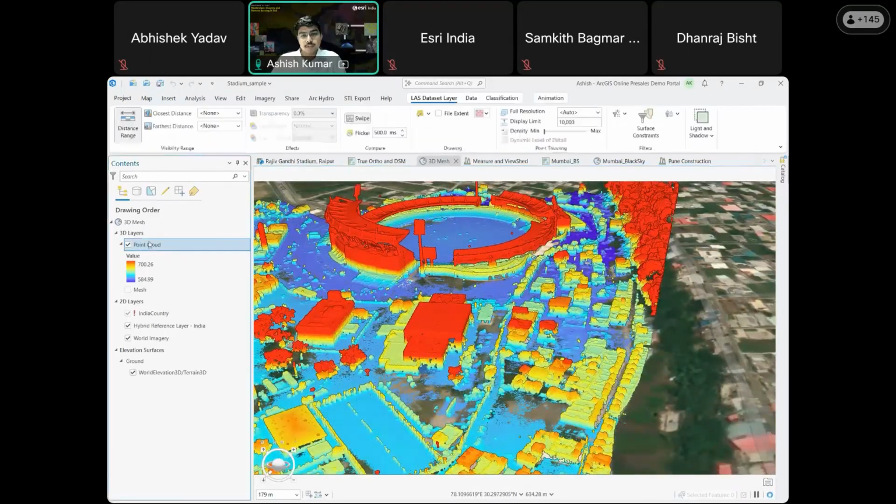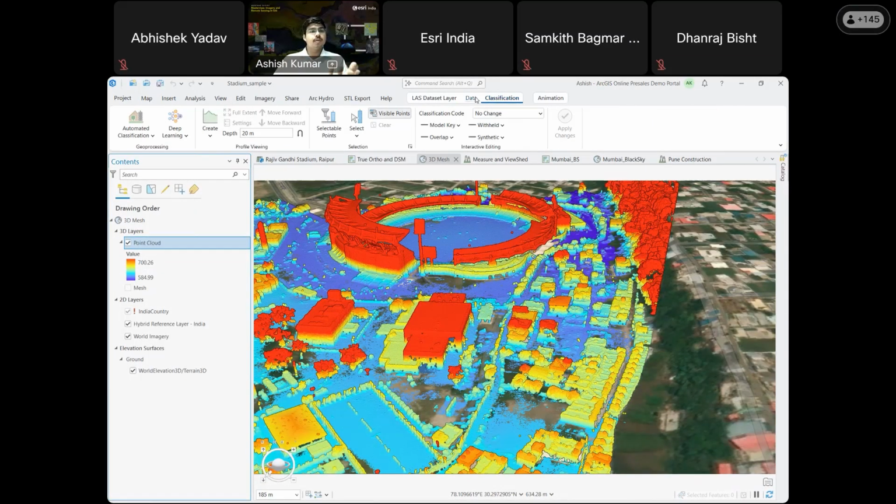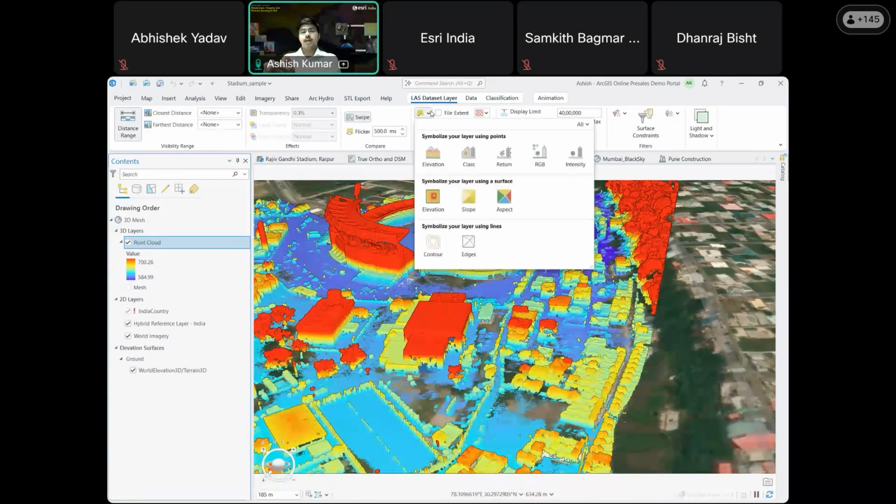Using the point cloud, you can classify it into different classes by using deep learning packages. You can classify the ground, classify buildings, classify the overlaps between the same region, and there are different types of symbology that you can choose from for your images. This is the symbology that I have used to showcase the different levels of the point cloud to show the elevations.